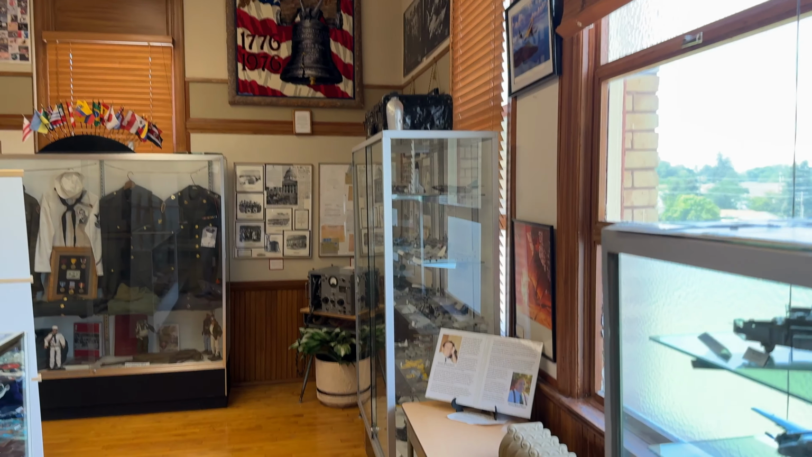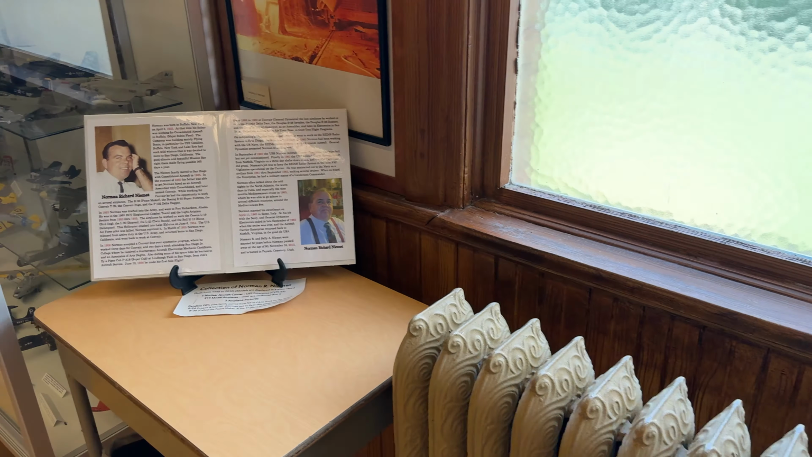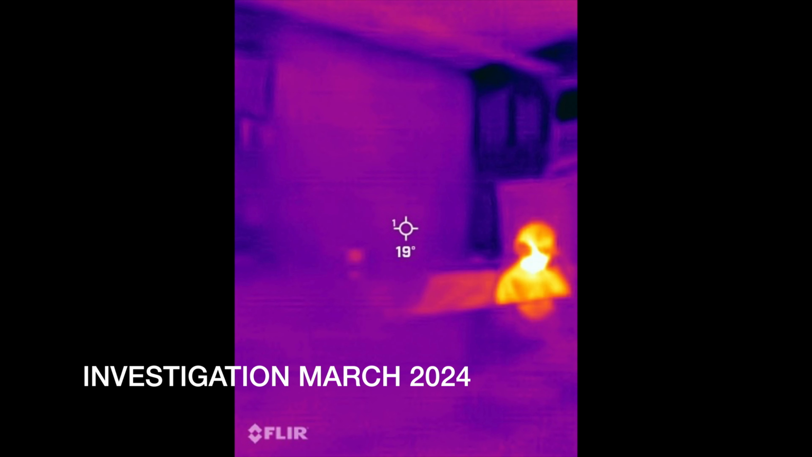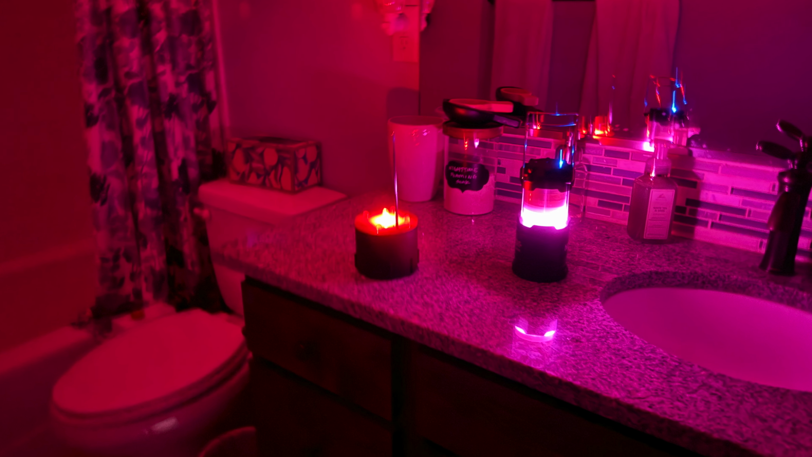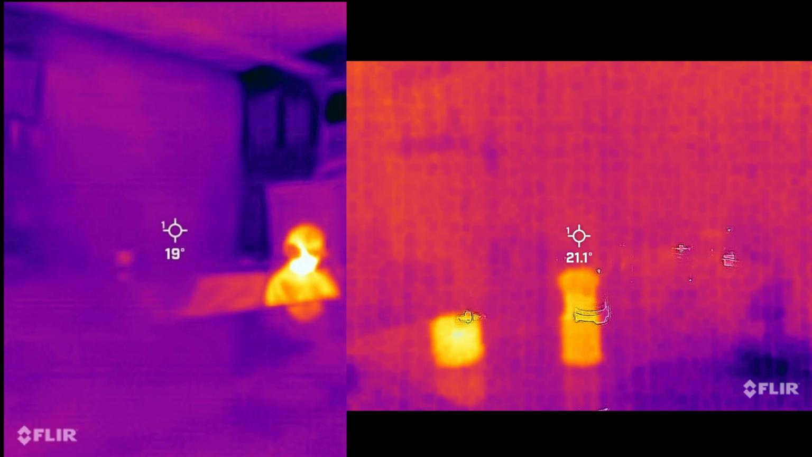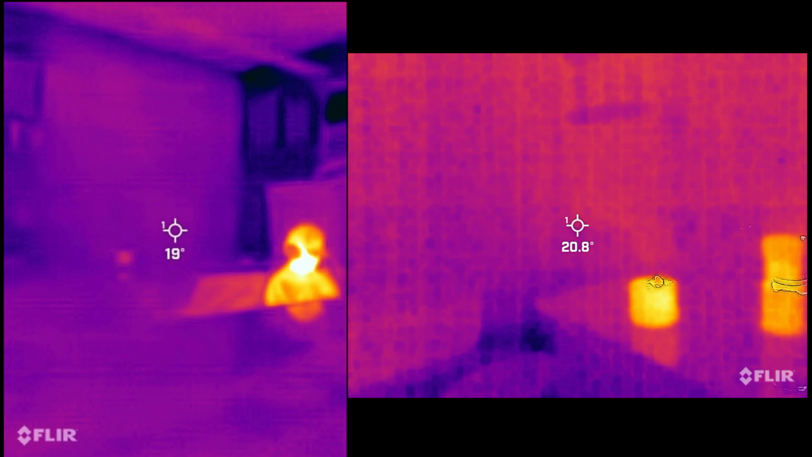While editing this video, I did notice that the daytime light coming through in the war room did seem to give off sharper lines than the nighttime investigation when the original photo was taken. So I went inside of my bathroom, grabbed the REM pod, turned off all the lights, and took some photos with the mirror in the background and the reflective granite surface in view as well, and I was not able to create that blur.